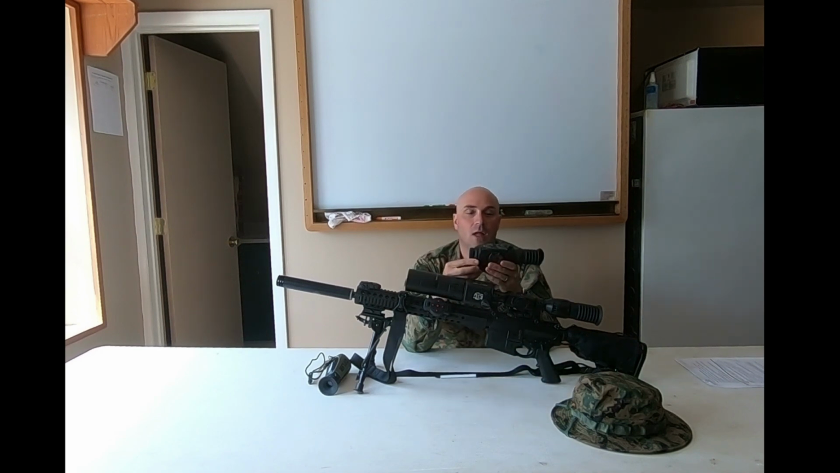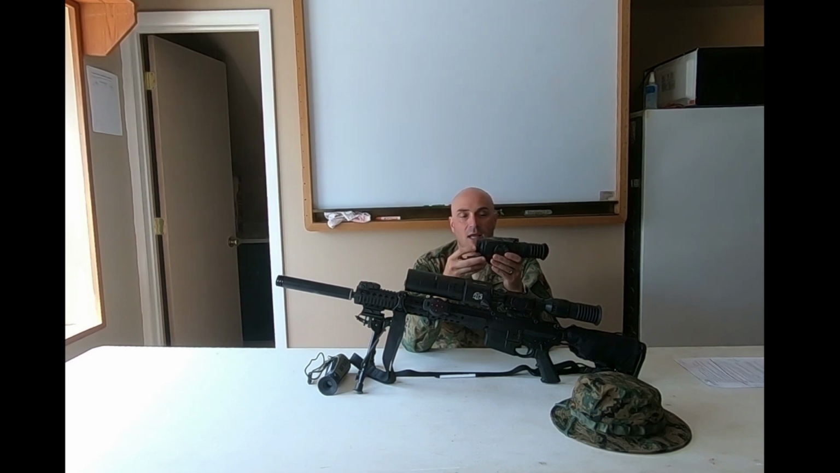This Flir Pro 233 is a great bush scope. On a combat tracking team, you want your flankers to have this scope. It allows them to see through a lot of brush. It allows them to target danger areas. It is a great combat multiplier in the bush.